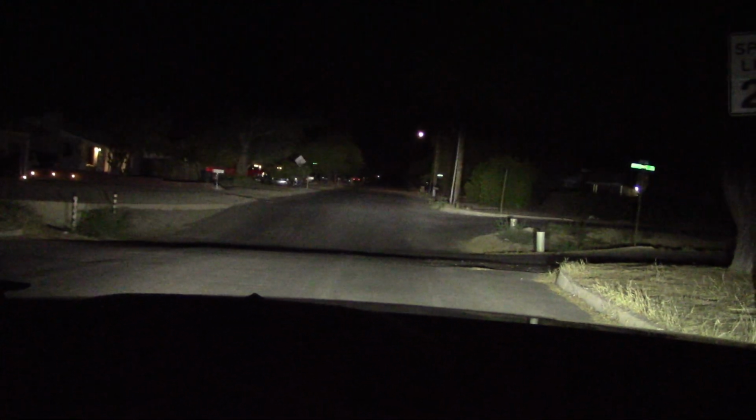Now let's do the dip test. Obviously with the brights I can see way down the road. The low beams, you enter a dip on backcountry roads, and all of a sudden you can't see what's on top. There could be an elephant there, you wouldn't know. That's why I really don't like these new type of headlights. But with the brights, we have an advantage, a wide spread, we can see over.